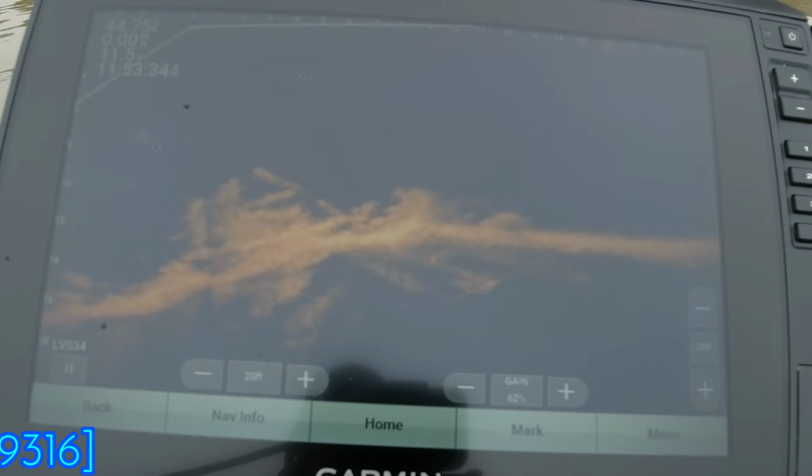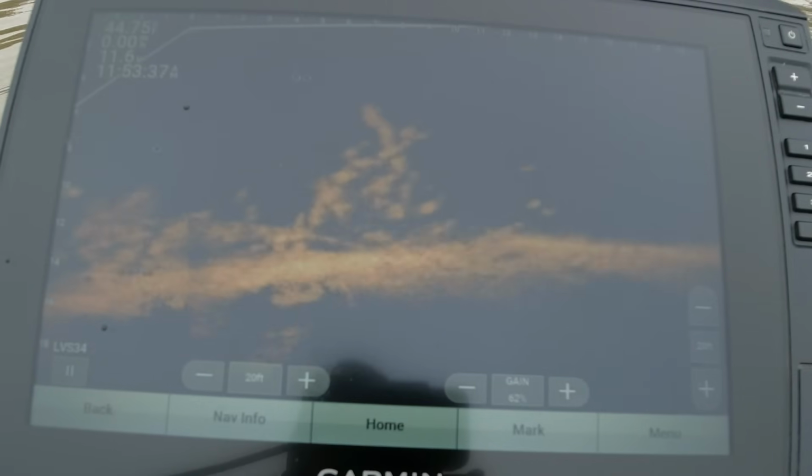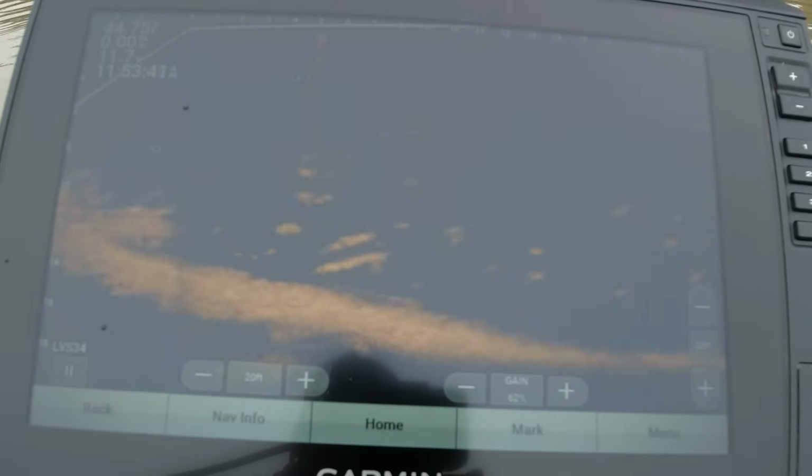Man, it's so much better out of that wind, or a lot less wind to deal with than where I was.